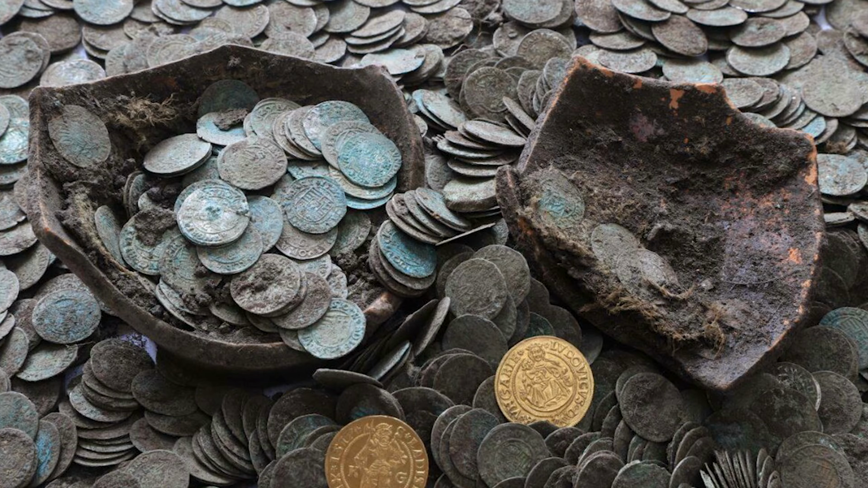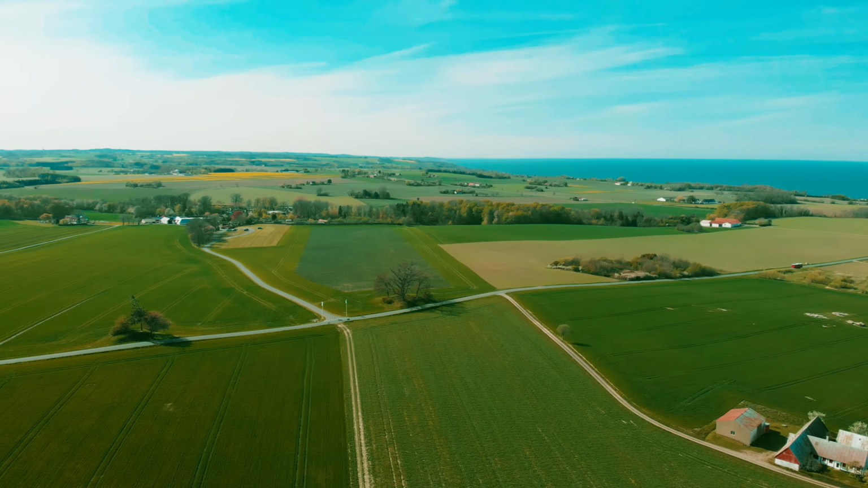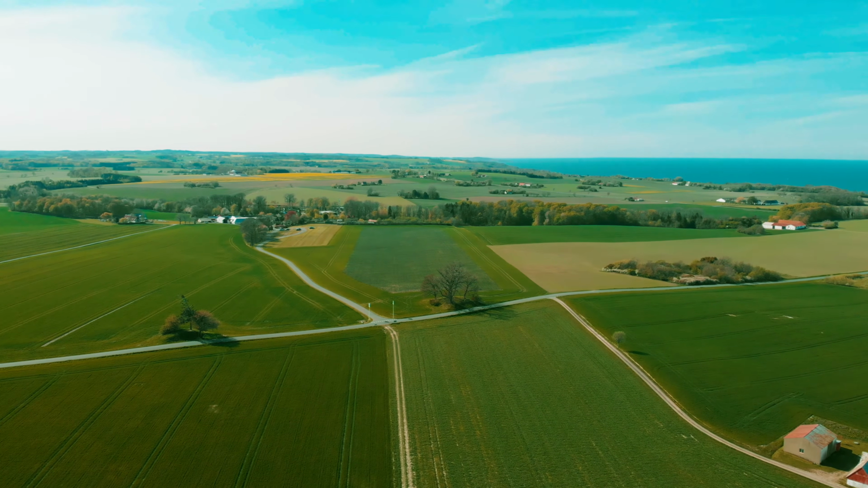LiDAR can greatly increase your chances of finding something of historical importance and of course help you in choosing a good metal detecting location. Using LiDAR is one of my favorite metal detecting researching methods when I'm researching a new metal detecting spot, because it's easy, it's fast, and it's pretty cool. But now you're probably wondering, what is LiDAR?